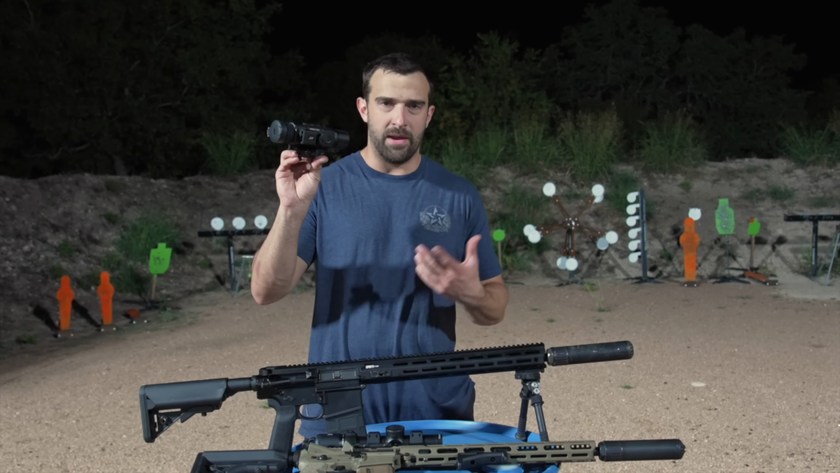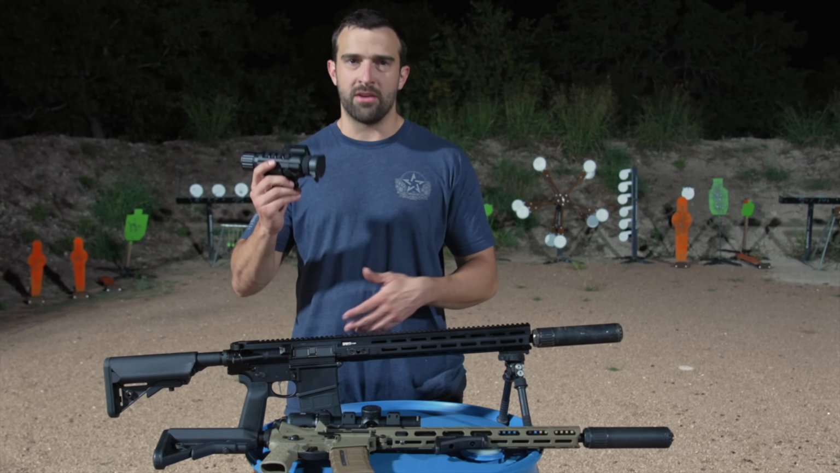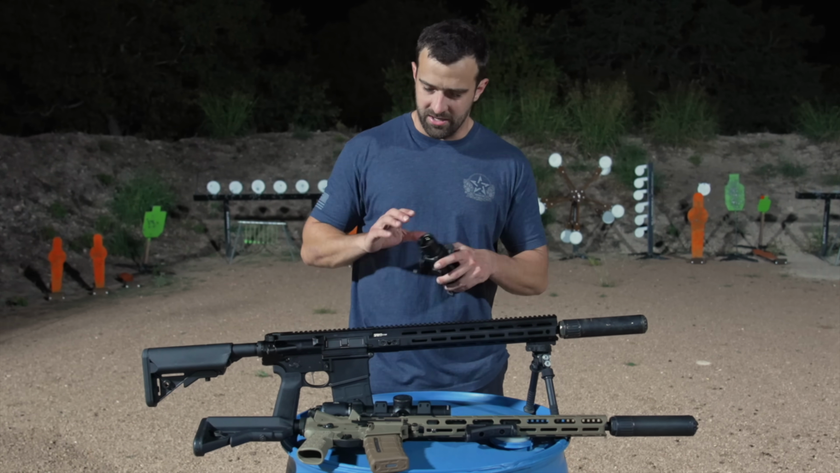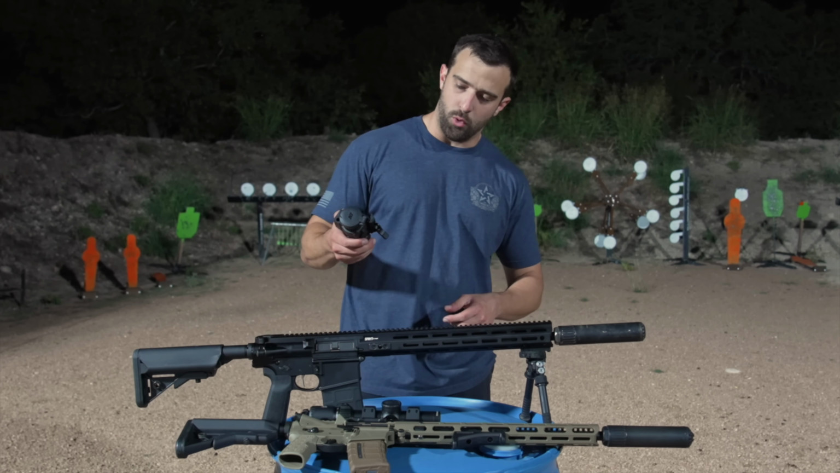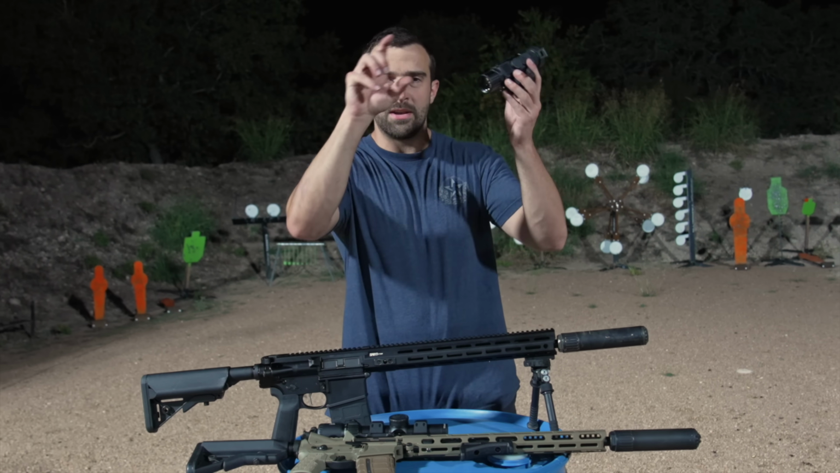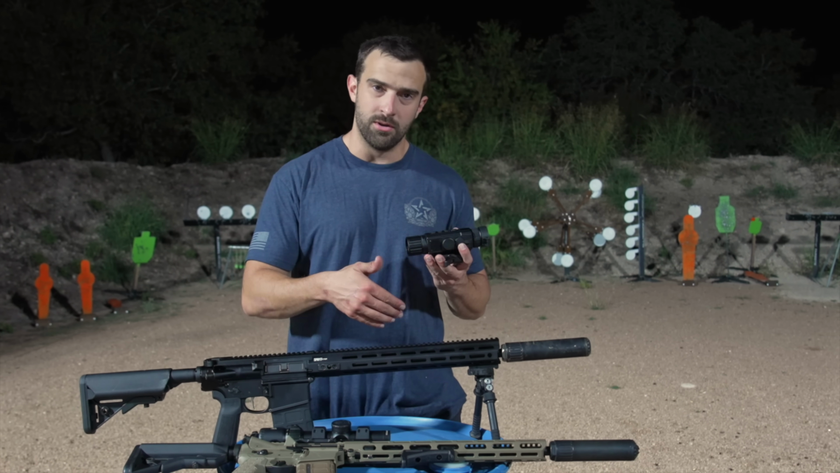The size and weight makes it to where it could be a monocular, meaning just handhold scanning, but it does have multiple reticles, reticle colors, all that kind of stuff. So it is its own dedicated optic and scope. And we will showcase that on this rifle in just a little bit. But what really makes it very, very cool is the clip-on feature. So you can go ahead and put it in clip-on mode. It kills the reticle, moves the menu system a certain way, and you can use it as a clip-on, turning your day optic into a thermal optic.